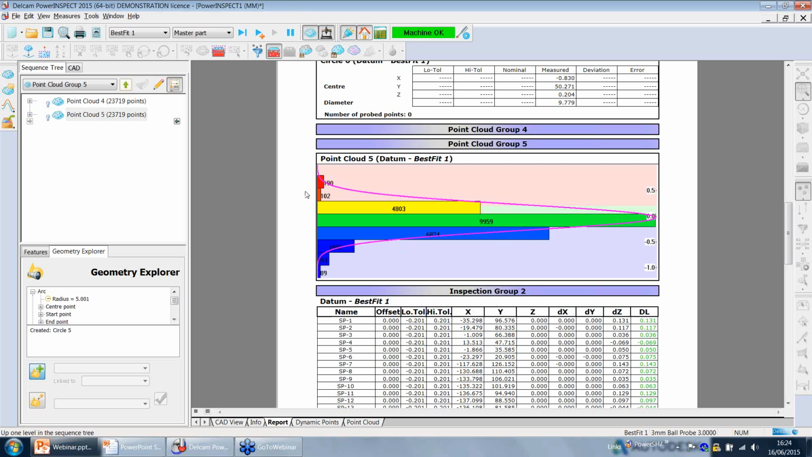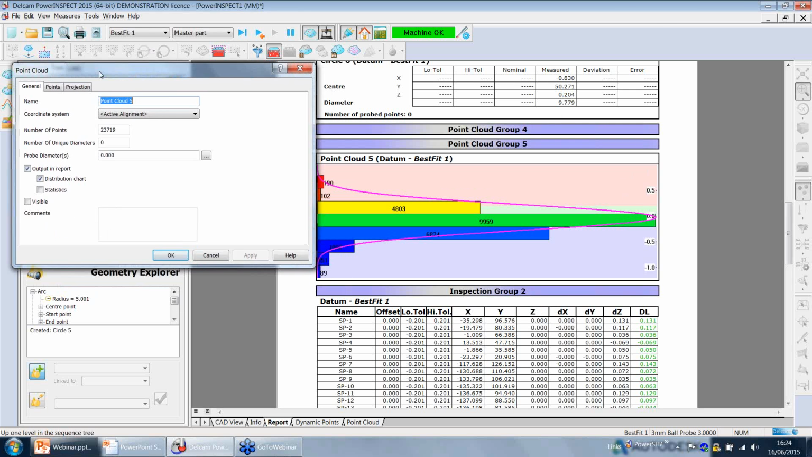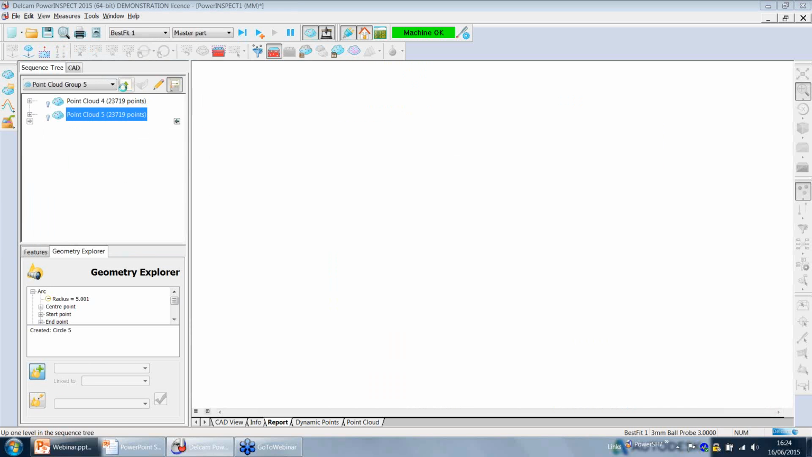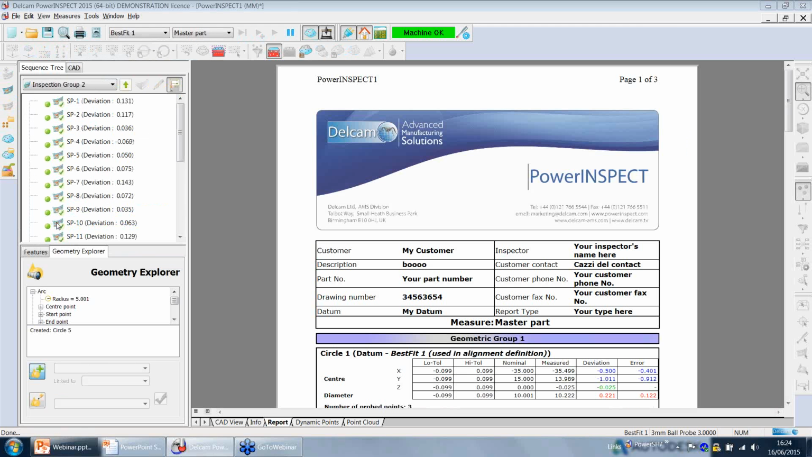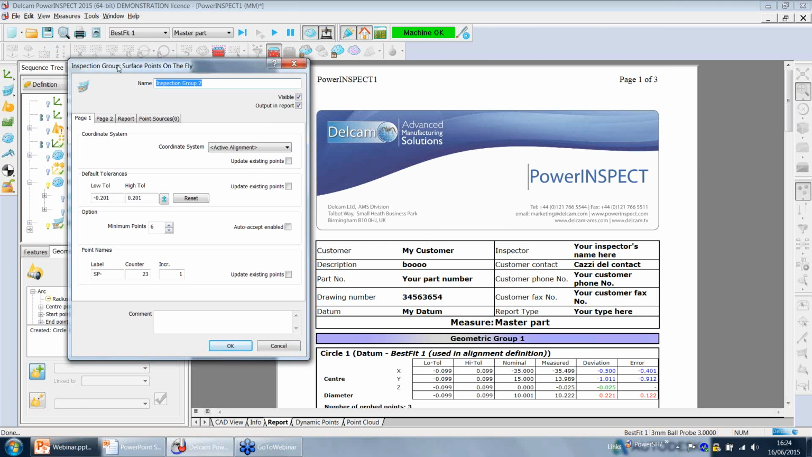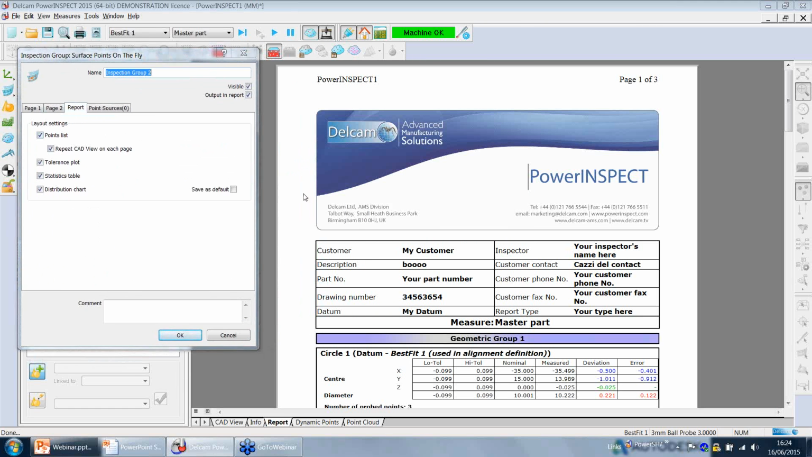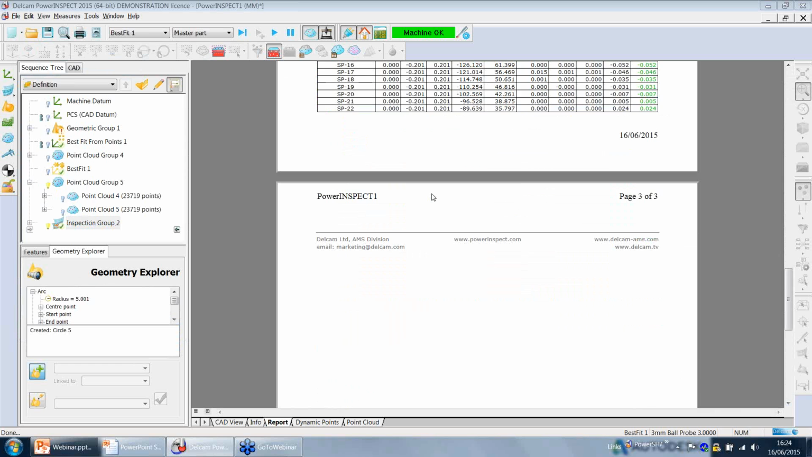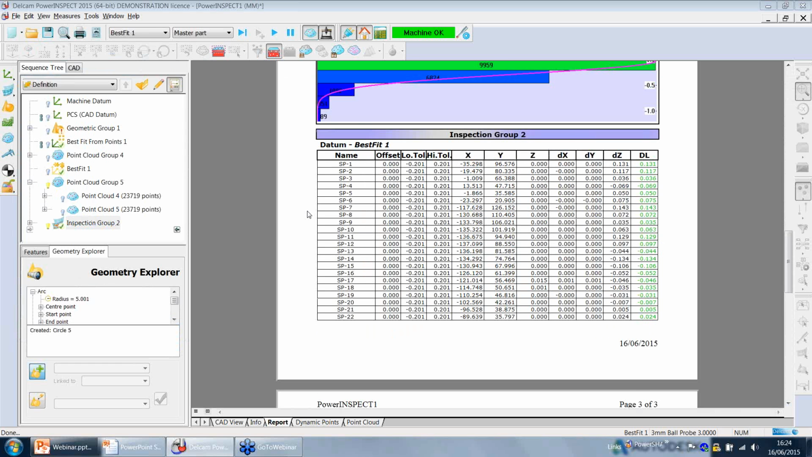So yes, where were we? You can see, as I told you before, just by checking this box, how PowerINSPECT can update straight away the report, or what we can see in the report. Obviously, the same thing we can do in the inspection group tab. So if I double click, I go to the report tab, and for example, I want to see just the point list of my inspection group 2. So the inspection group 2, just the point list as I want.